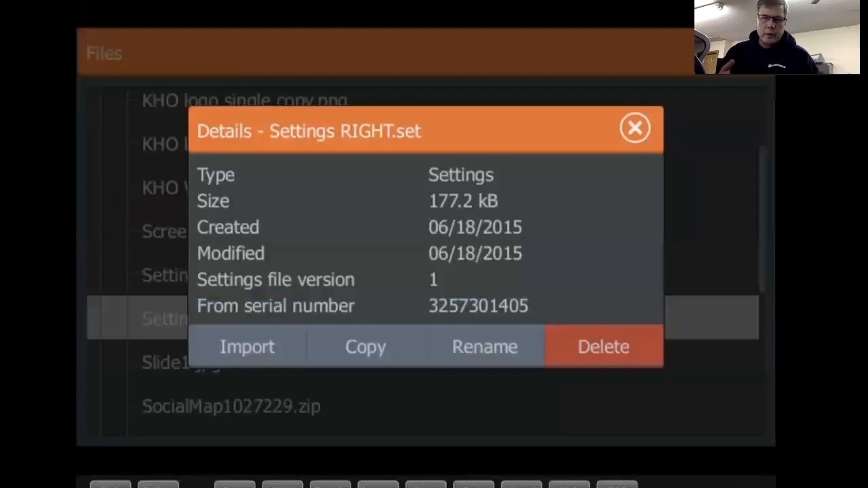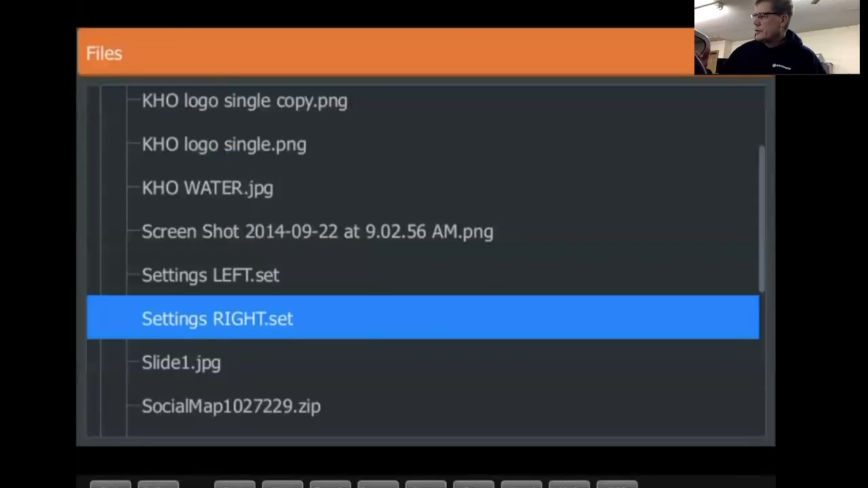I'm not going to mess with it right now because I'm in the middle of this whole thing. I don't want something goofy to happen. But if I tap on import, it will then repopulate my unit with the settings that I'd gone through and painstakingly set up. Say somebody gets in your boat and jacks it or something, you can then restore all your settings.